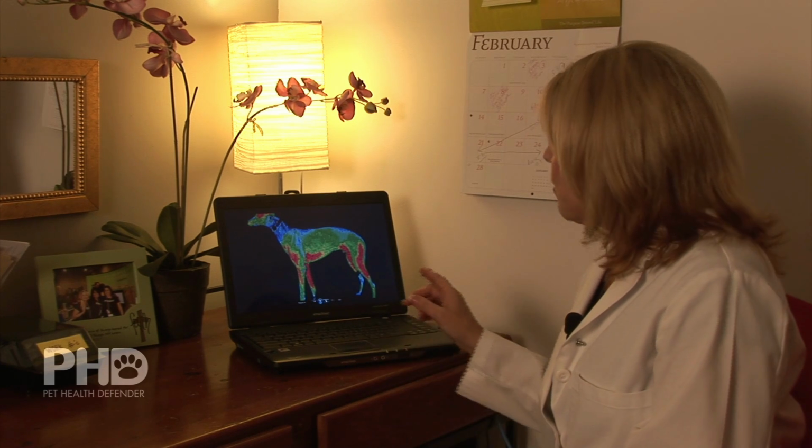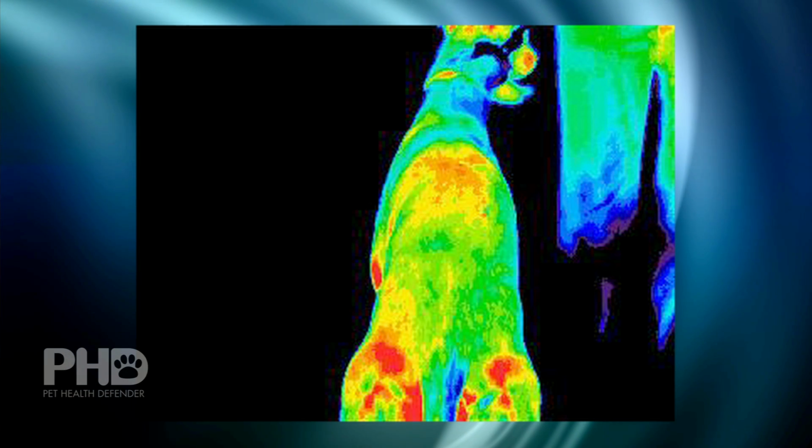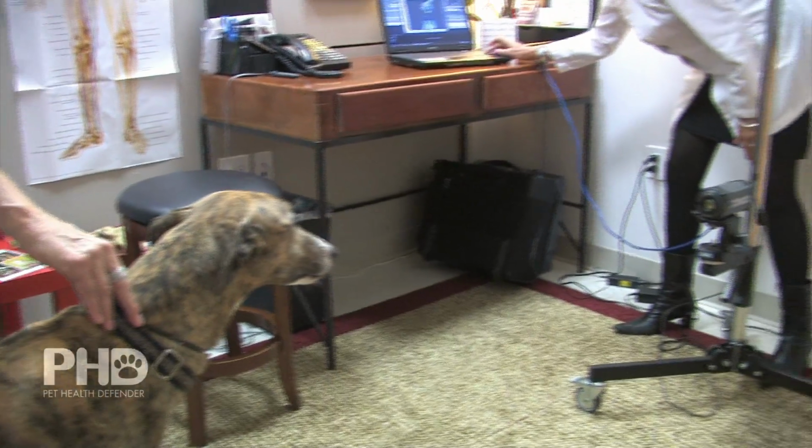Now we want to see with thermography what's causing that. And here we're seeing a real temperature difference in this dog, which looks like a vertebrae in his upper back, which would cause him limping on the left side.